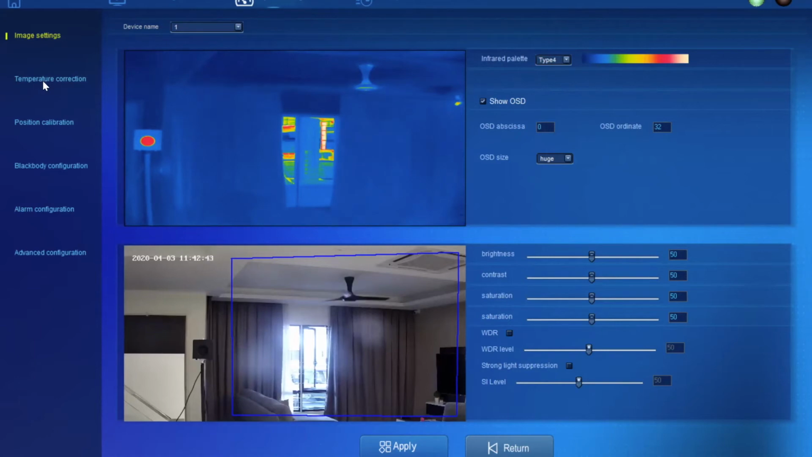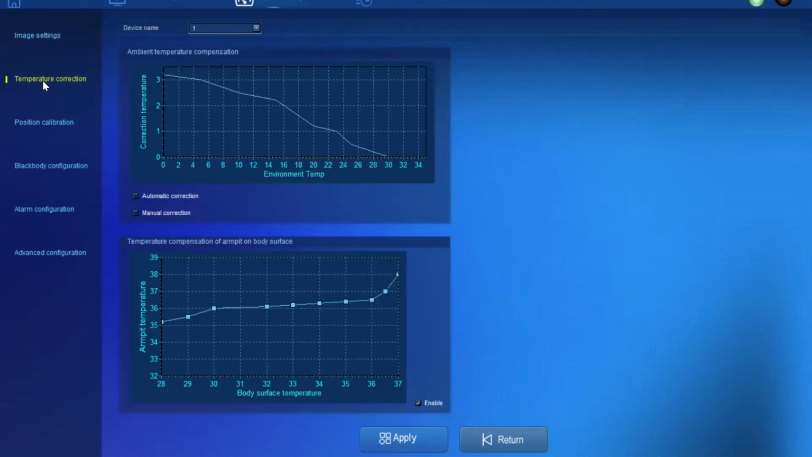Next we go to temperature correction. This is one of the special functions that Dali has, because across all the years of their thermal manufacturing, they have all the data to do the fine tuning. Some of us may know that the most accurate parts of the body to read human body temperature are the forehead and the armpit. As you can see on the bottom here, we have armpit temperature compensation, or armpit on body surface, that has the algorithm to fine tune. That's how we get better accuracy.